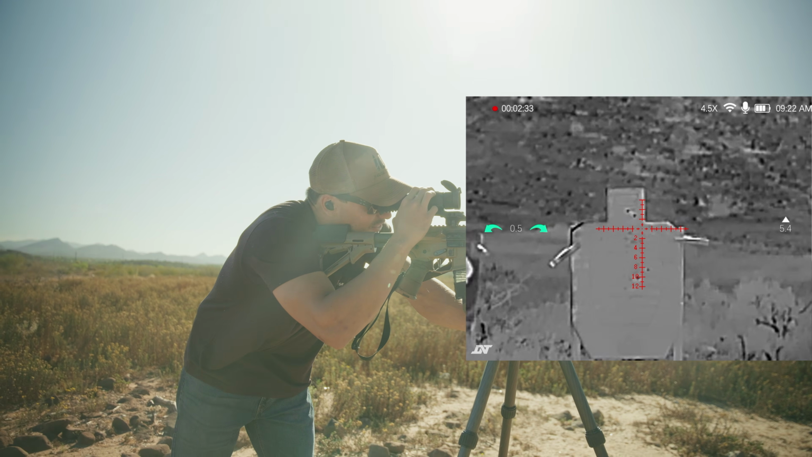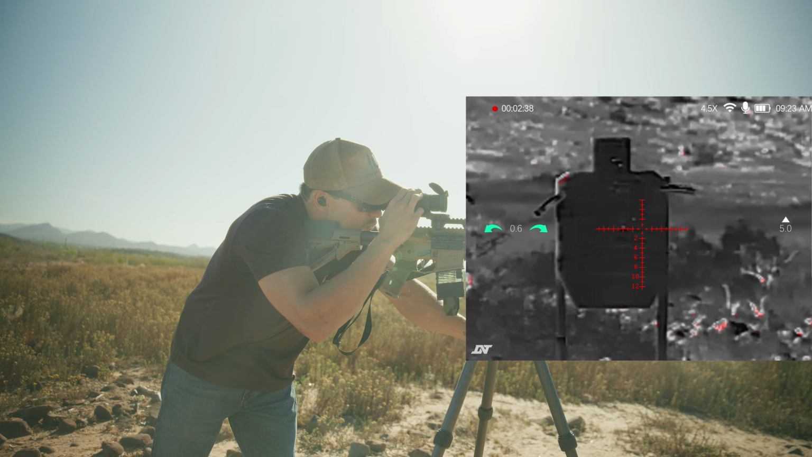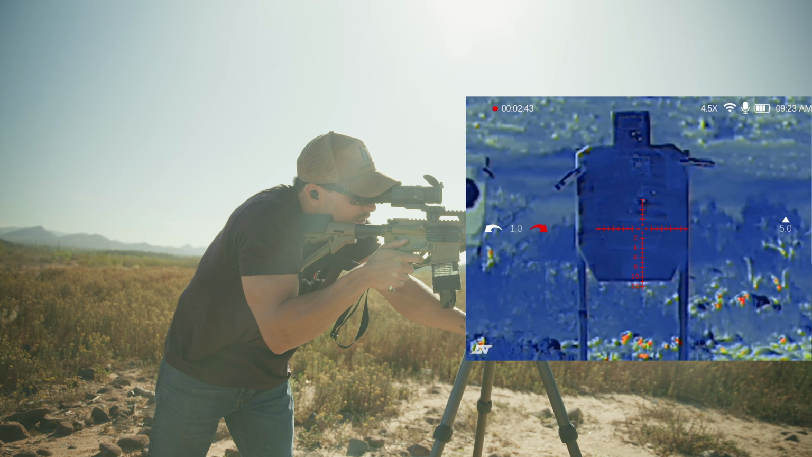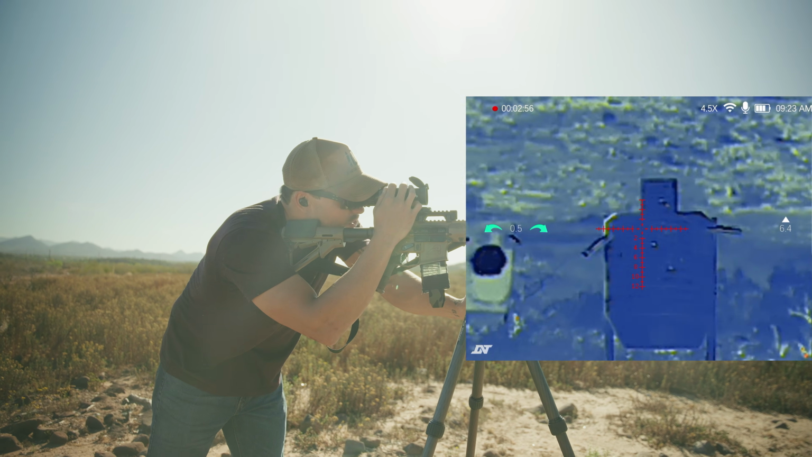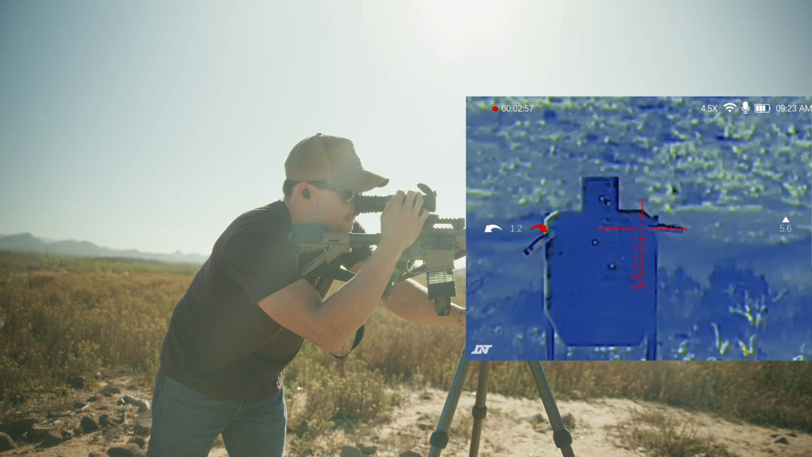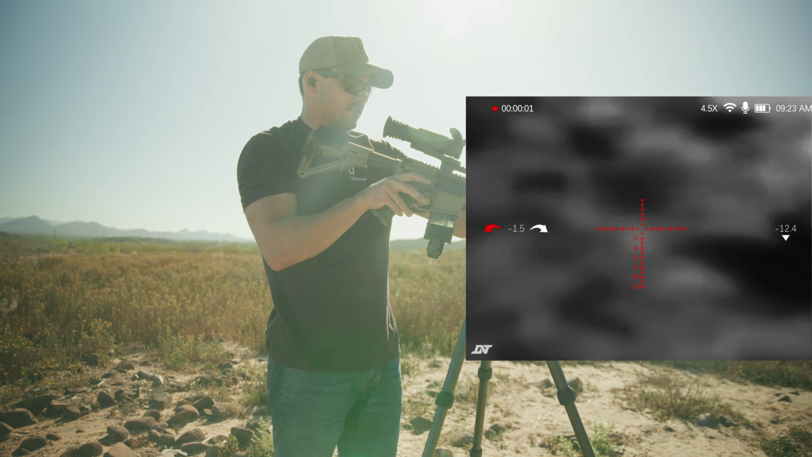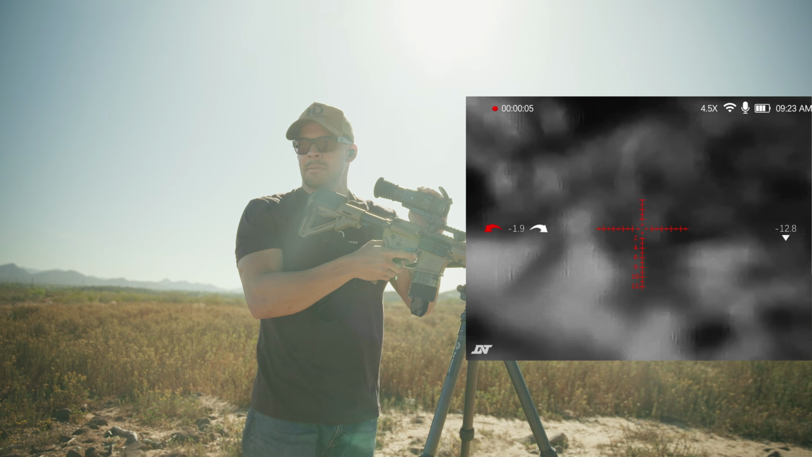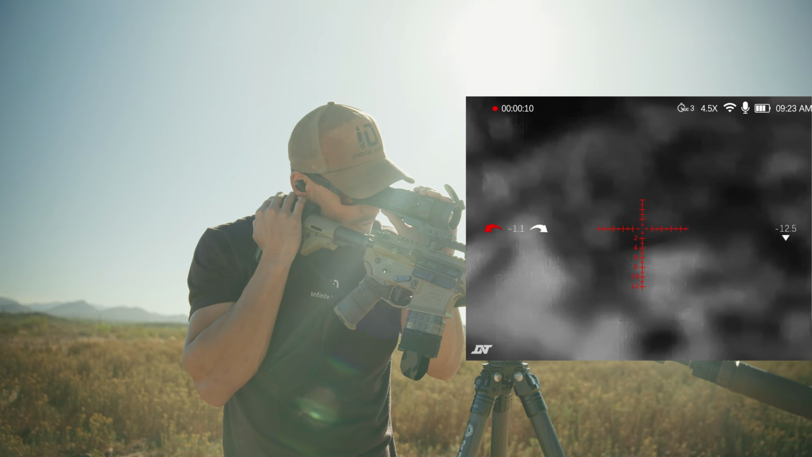And then we have red hot, which is basically white hot. We have iron hot. Are we empty? No. So that's what our shots on target look like. Those are all the settings. And then you can see, this is just to give me a better angle to cycle through everything. I was gonna sit down and talk about this, but this is a better position. So let's go through the settings real quick.